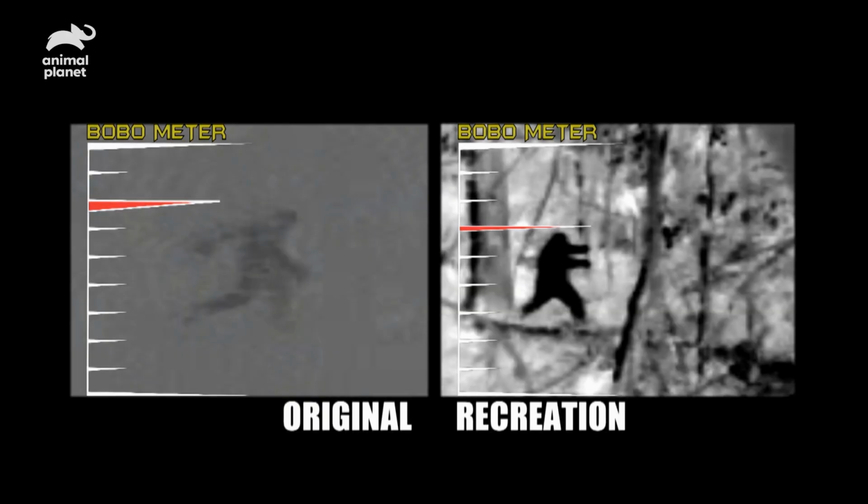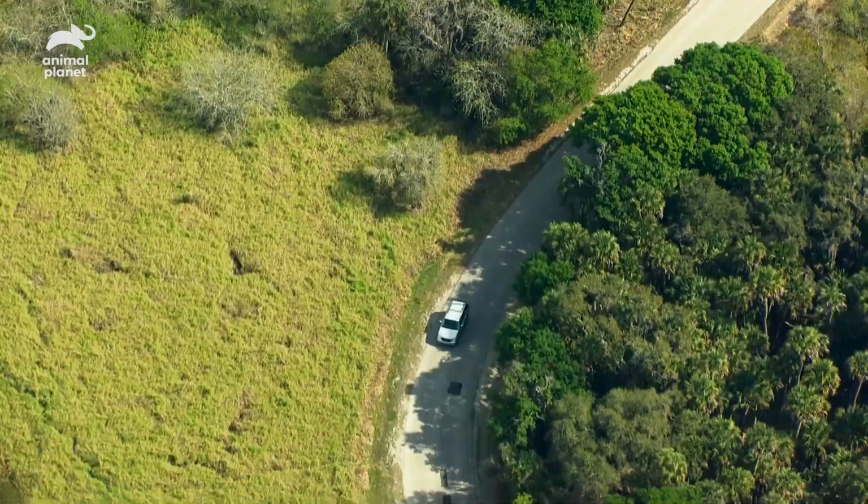I agree with you, Bobo. It is the most impressive thermal video that is out there. Whatever it was in that thermal video sure looked massive. This area has been on the Bigfooters' radar for a long time, and we couldn't ask for a better guide for the central part of Florida than Stacy Brown Jr.